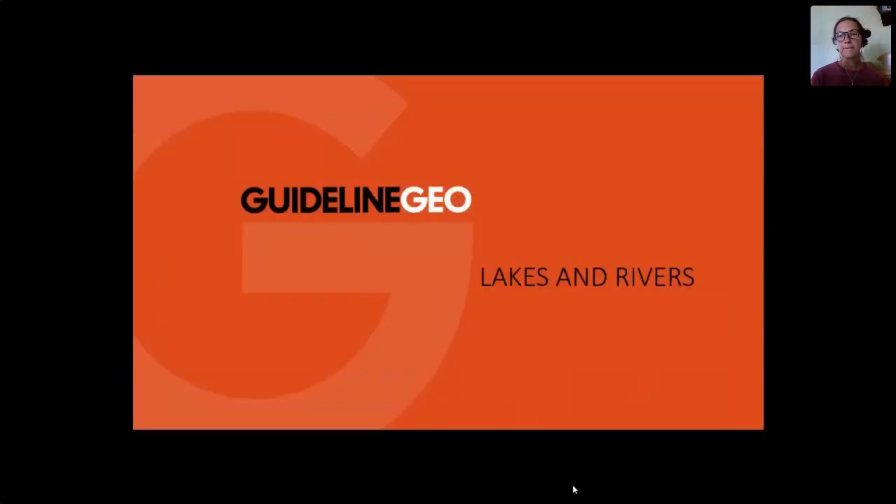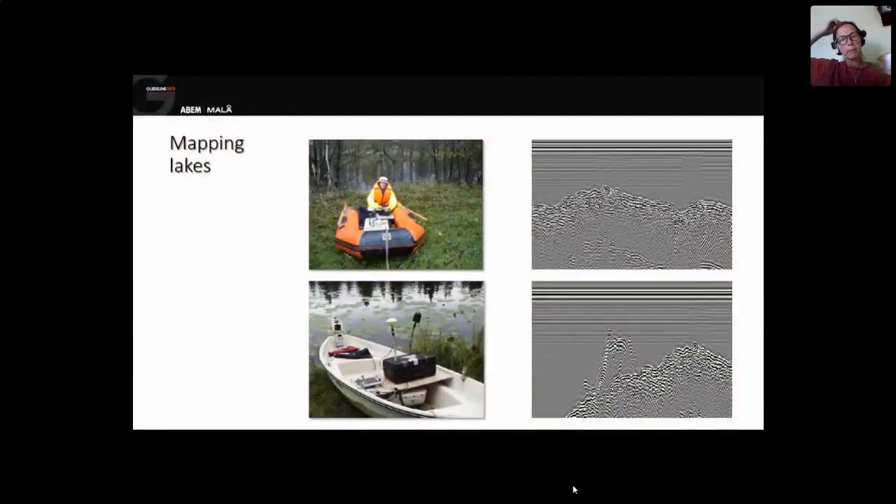And we can measure on lakes and rivers. What you have to remember with lakes and rivers is that the conductivity of the water is really important. Ground penetrating radar won't work in seawater because it's too salty, but it won't work either in environments where you have plenty of nitrogen or phosphorus, because that also creates a conductive environment for the ground penetrating radar.